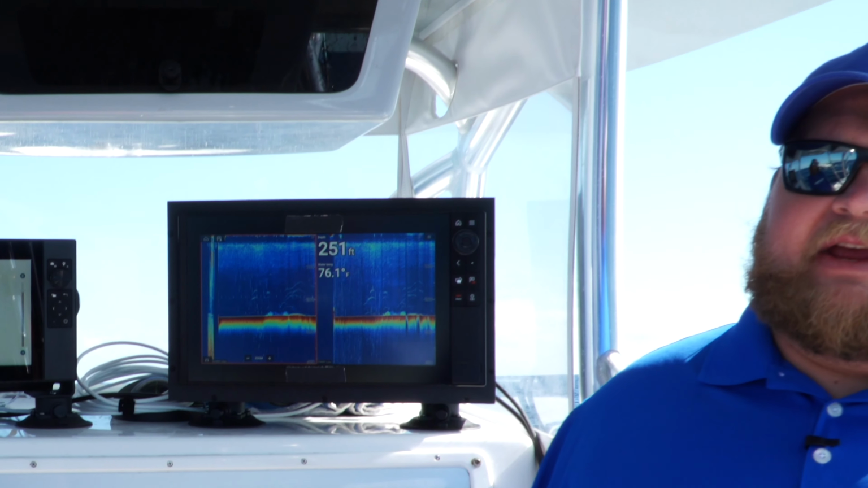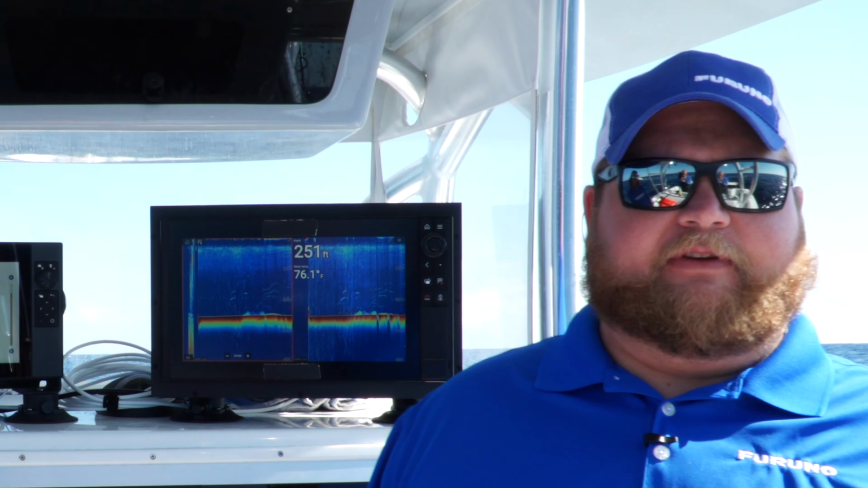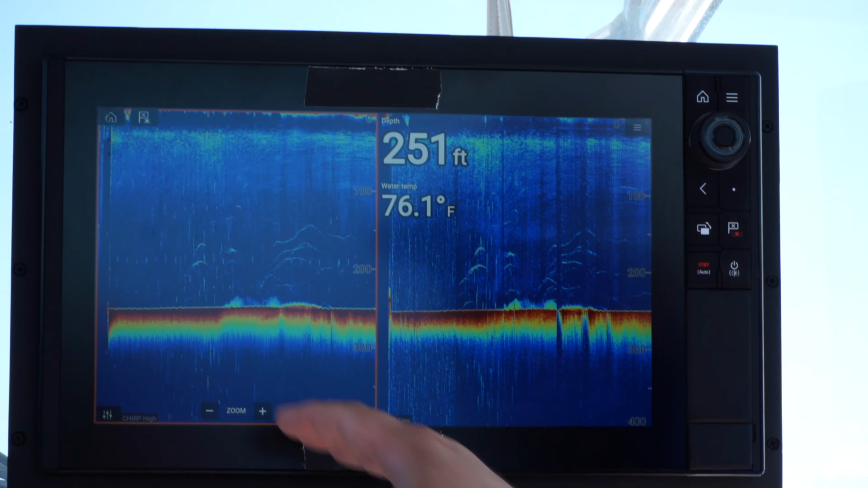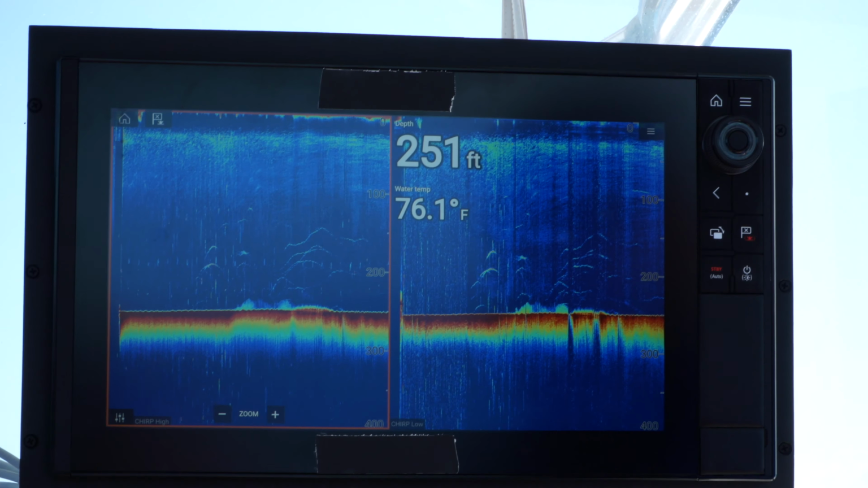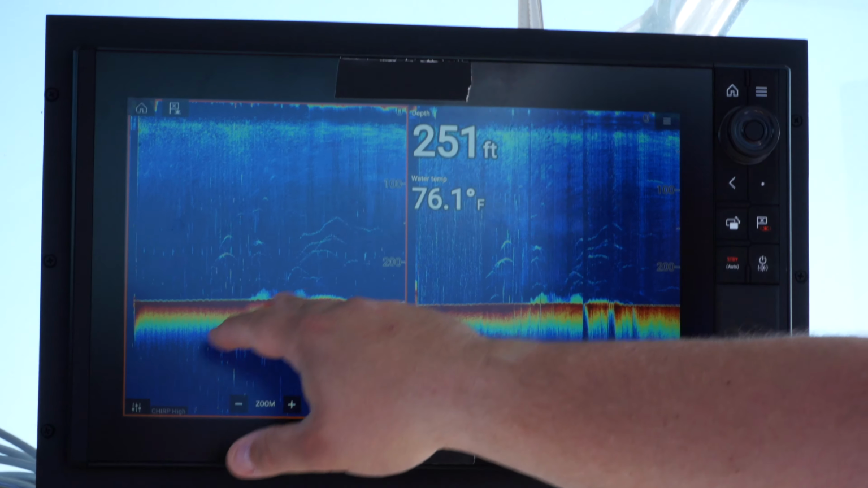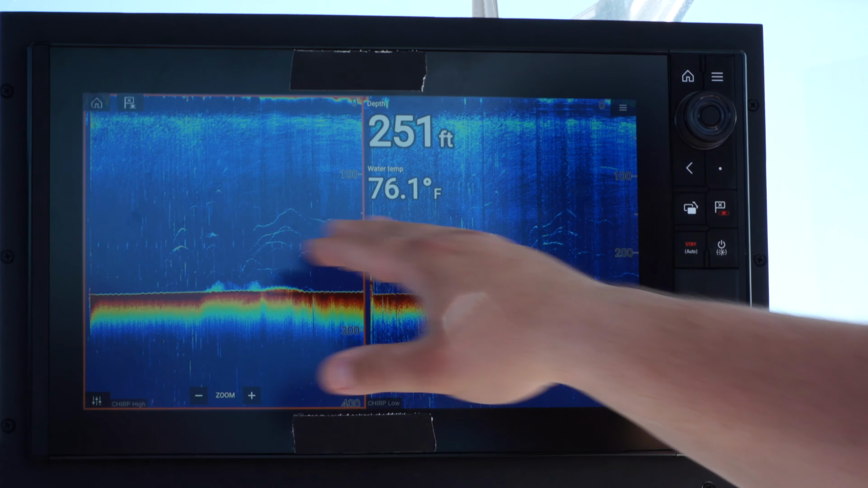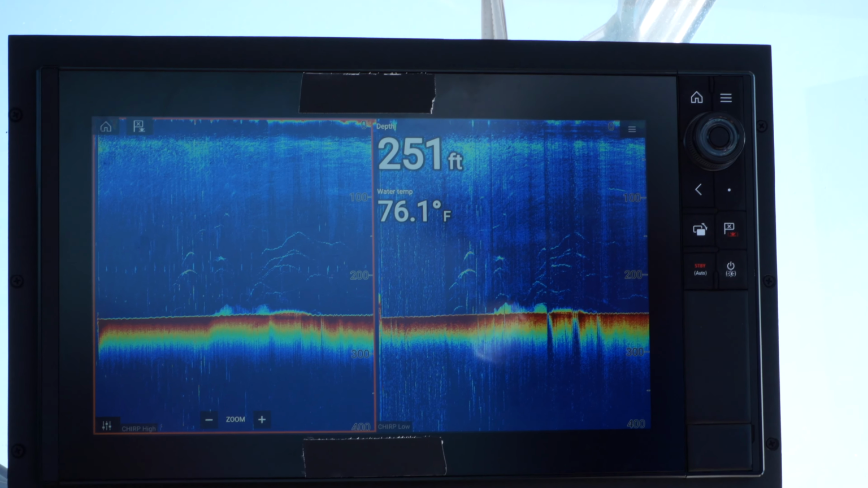So now we're going to go over this wreck, and we're going to see how well it marks in this 250-foot mark. What we're looking at here on System C is high chirp on the left and low chirp on the right. We were able to mark the relief off the bottom on both the high chirp and the low chirp, and we're also able to mark these fish up in the water column.